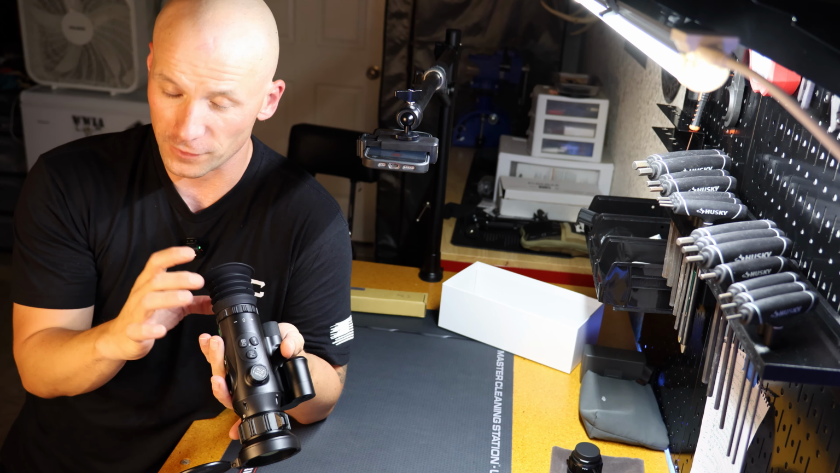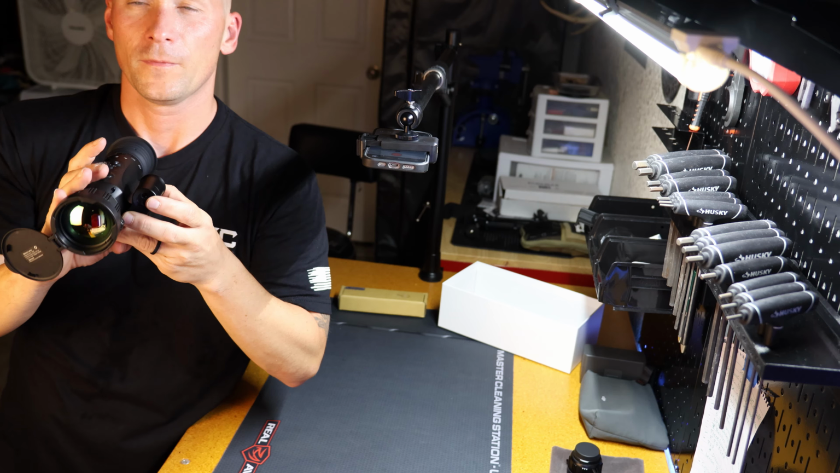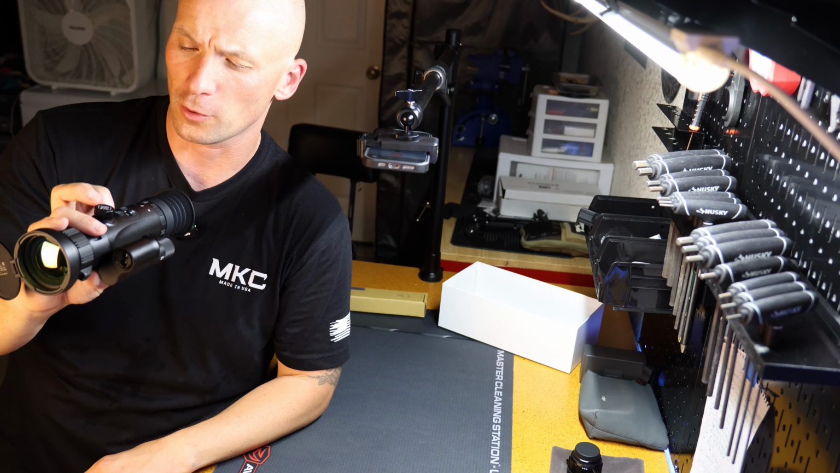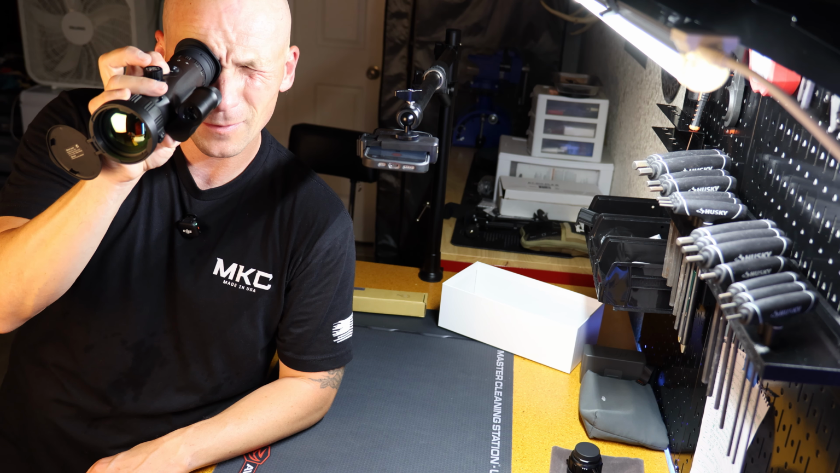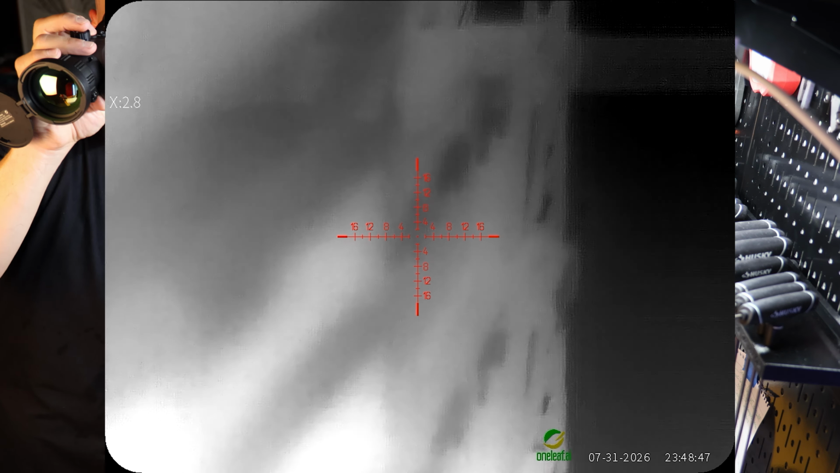But in this one, it just feels right there with you, so you can see a good amount of the picture here. All right, so I got the device on. I'm going to press record, which in turn, you guys will hopefully be able to see on the screen here. So let me hit record. All right, and now we should be recording.